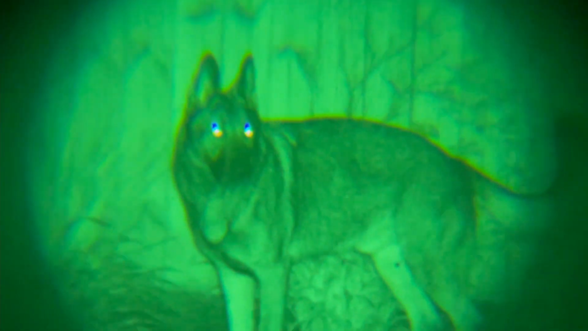Infrared on, obviously you can tell from his reflecting eyes. Infrared off, unaided. The camera's trying to compensate for that cultural lighting, so that's about as much as I can gain. Kind of show you what unaided would look like on the naked eye, and then back to the scope again.